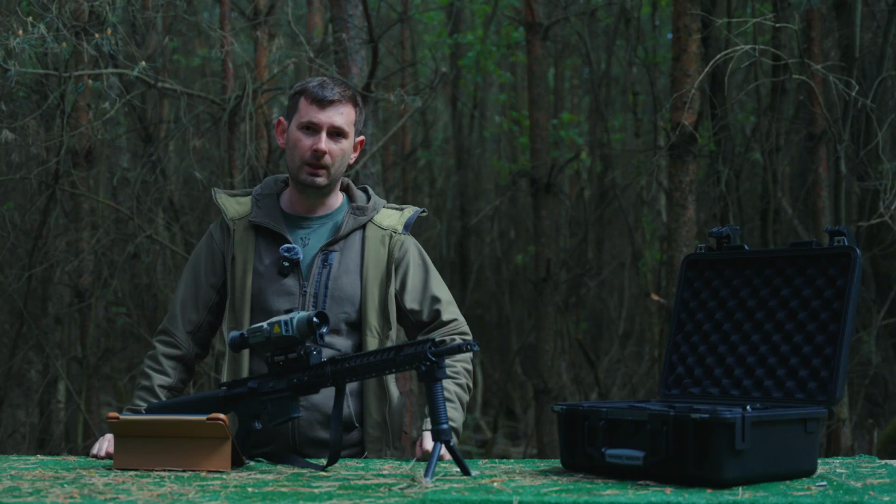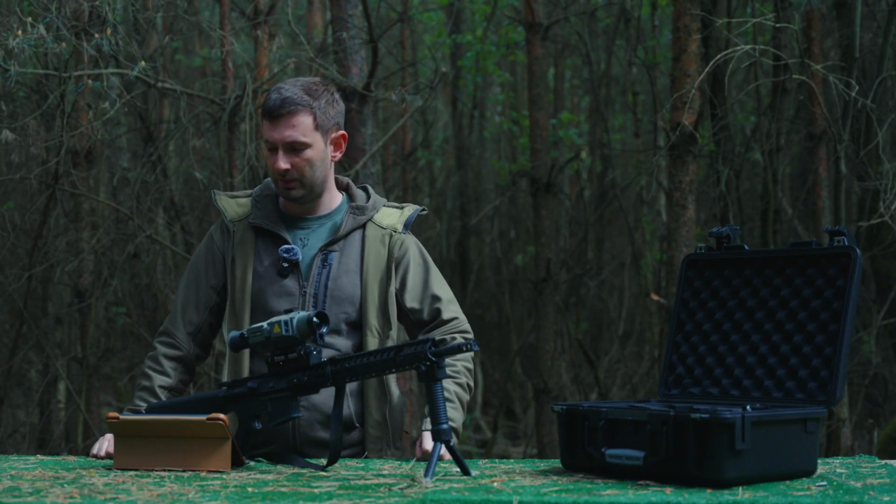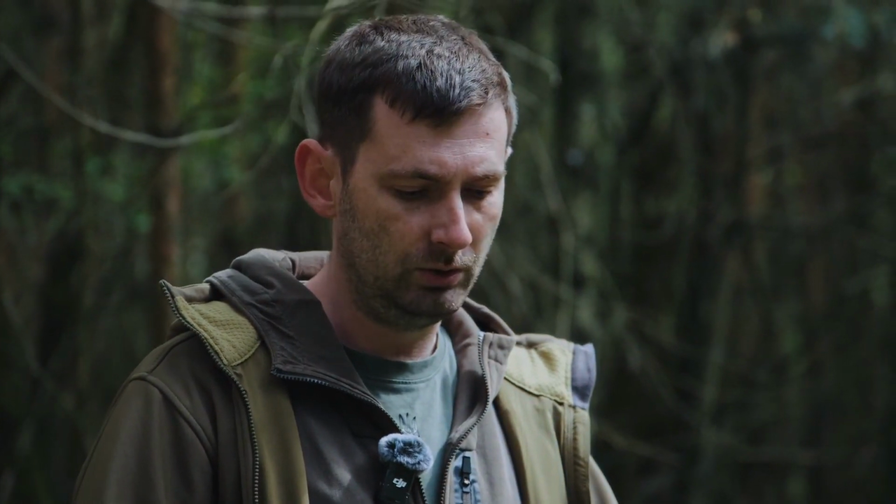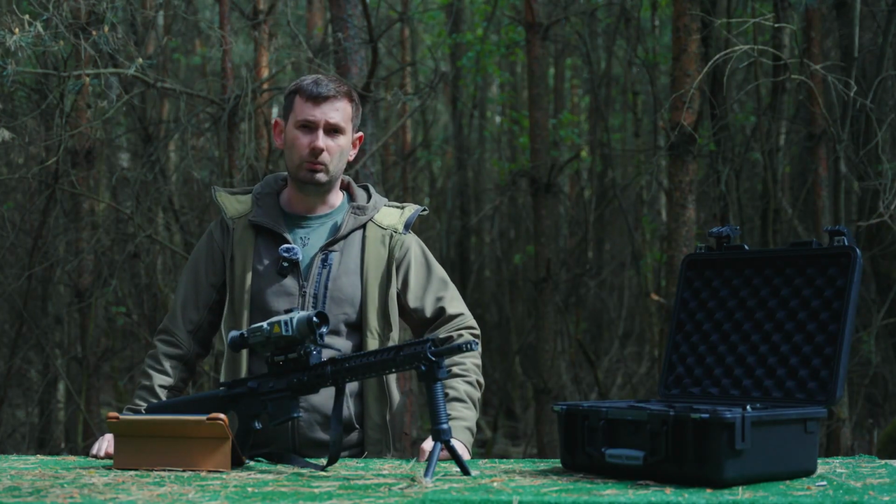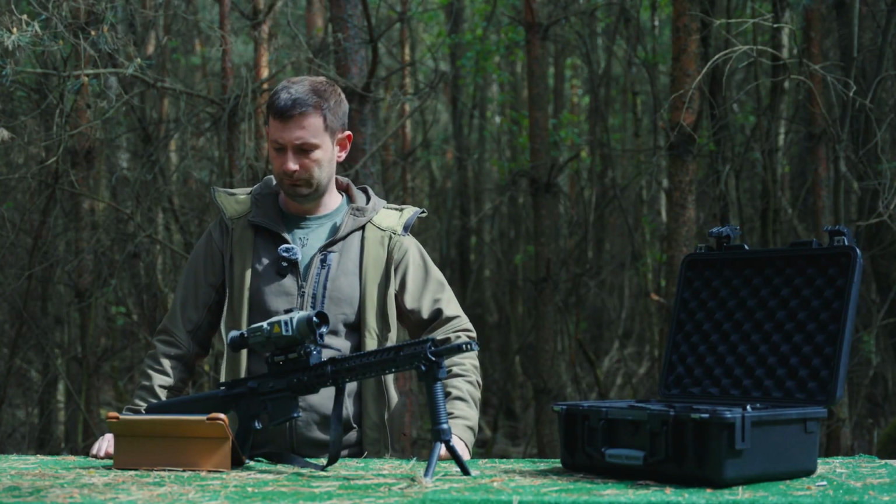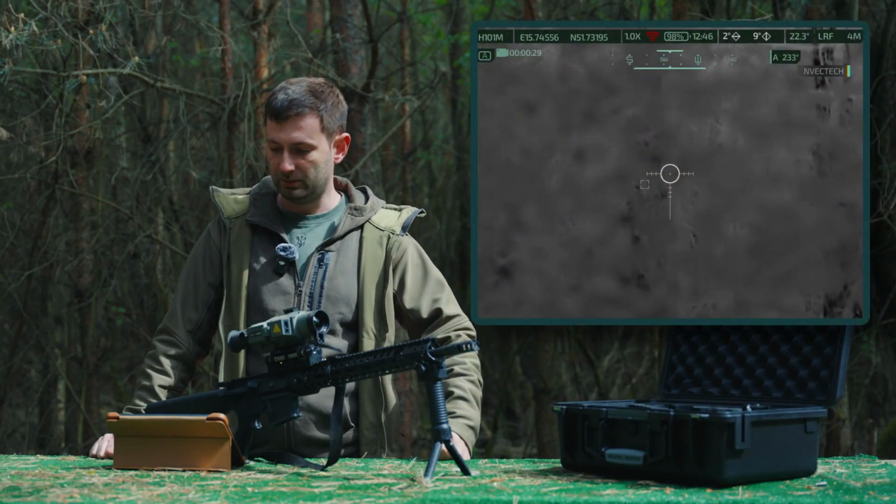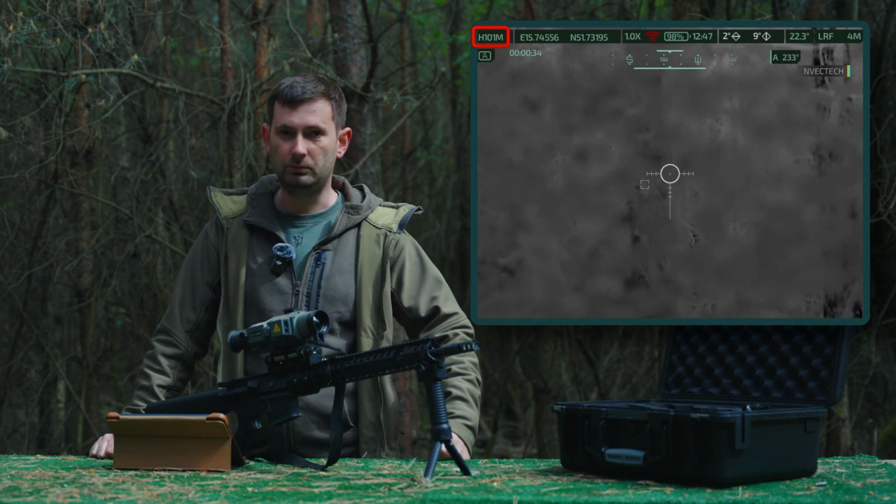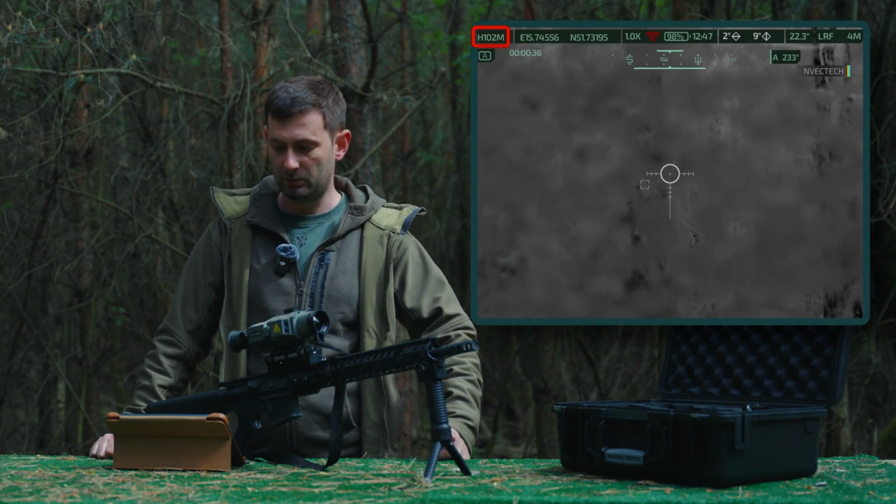There are many new and interesting features that have appeared in our Defender thermal imaging sight, using the 335L model with a laser rangefinder as an example. Let's go through the interface quickly. On the main screen, from left to right, you can see the altitude above sea level: 101 meters.